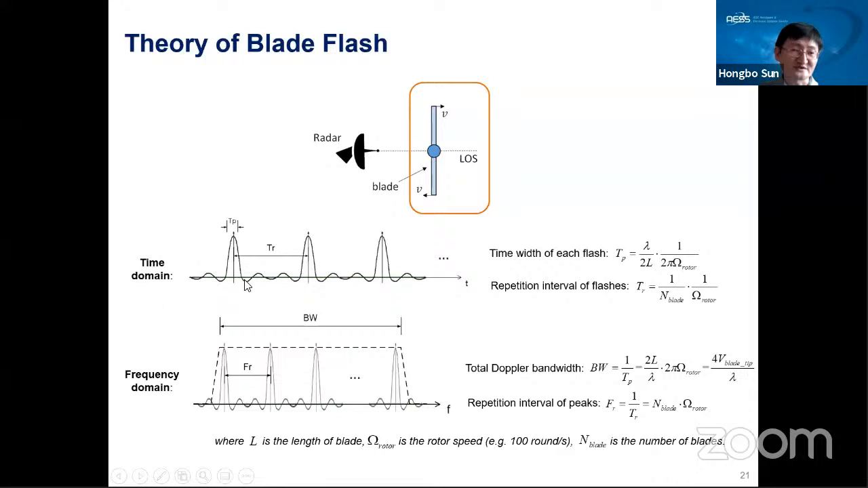If we convert this time domain signal into the frequency domain, we also get periodic peaks in the frequency domain. Also, based on the intervals between the two peaks, we can derive similar information, for example, the length of the blade or even the rotation speed.